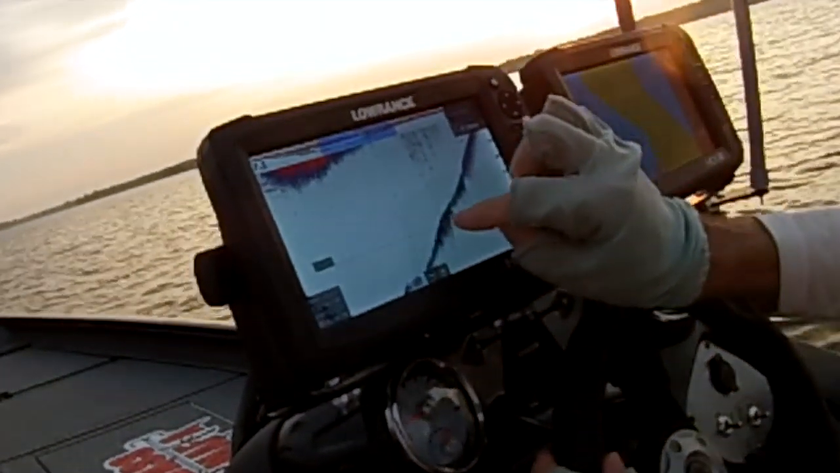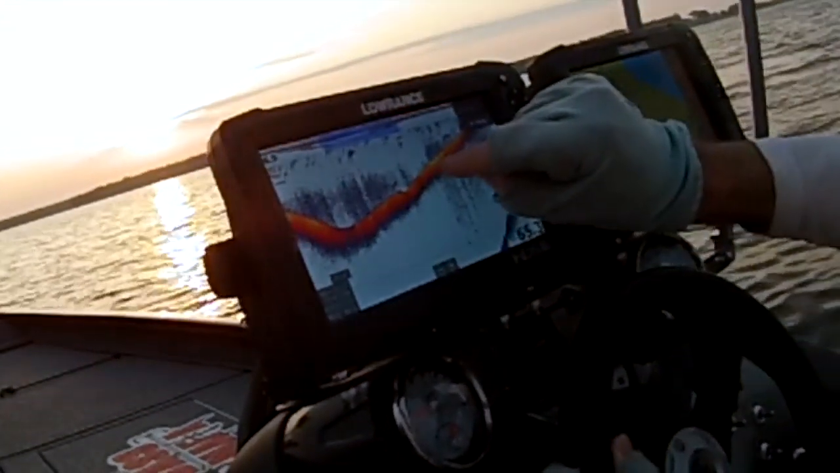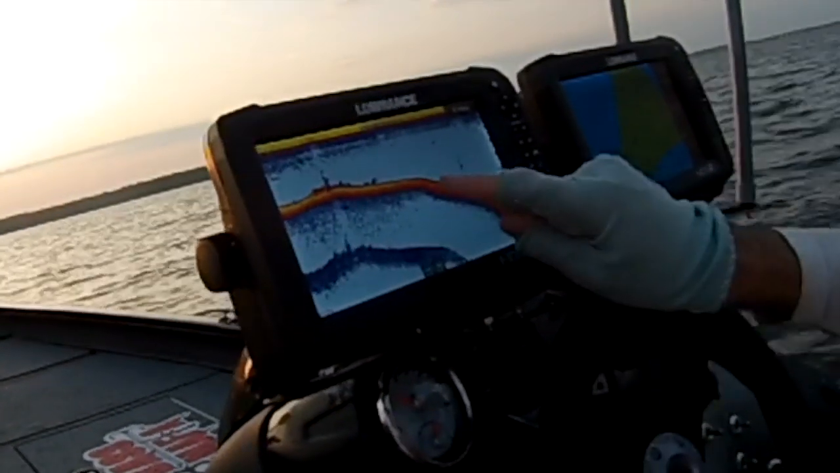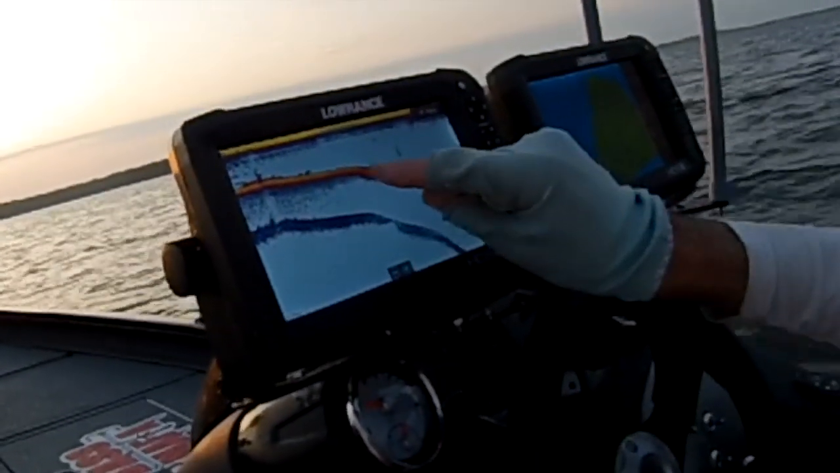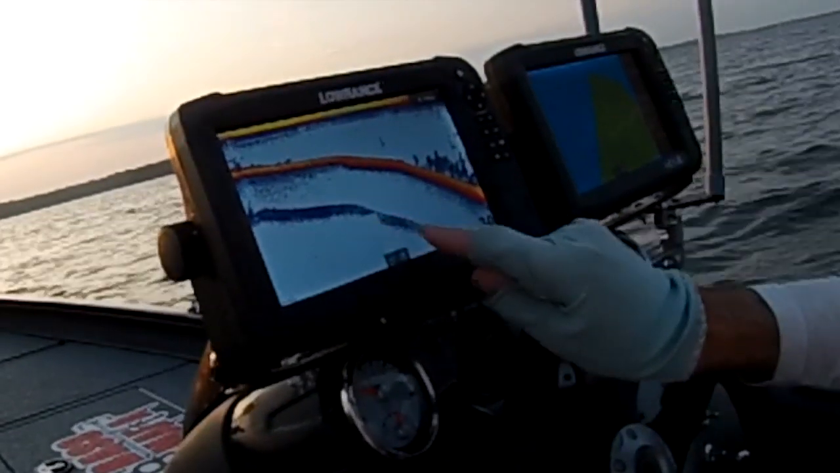So I would put the mark in the middle of the red and make a waypoint. And that's going to put that right there in that little heart of that shell spot. So when I'm looking for these shell beds, you can see that here I've got a red semi-hard bottom. I've got hard bottom throughout the whole area. But this red that's intermixed lightens the double echo. It makes the double echo be very faint.